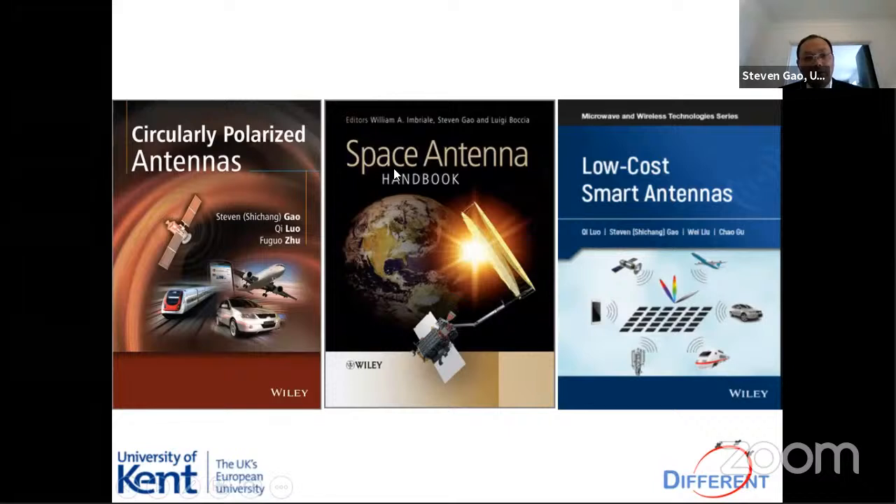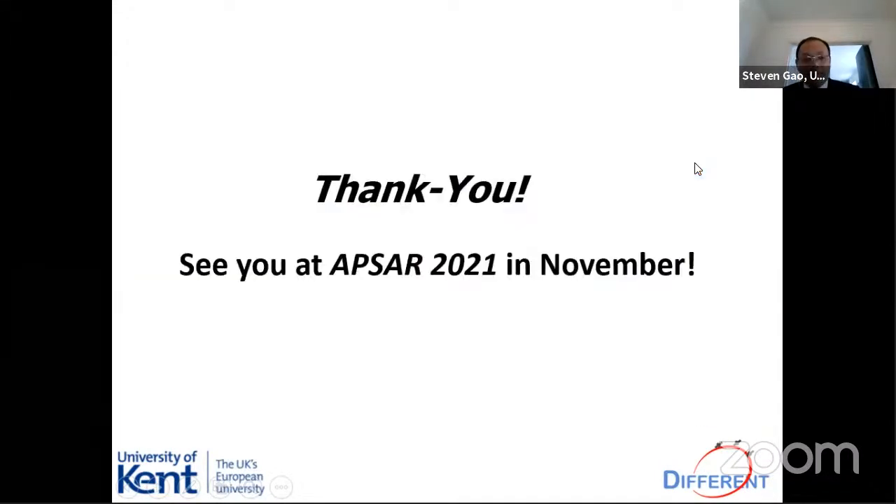Also, we have a book called the Space Antenna Handbook, which talks about spaceborne SAR antennas, etc. This is another book we published recently called Low-Cost Smart Antennas. Thank you. I hope to see everyone here at the ABSAR 2021 in November.